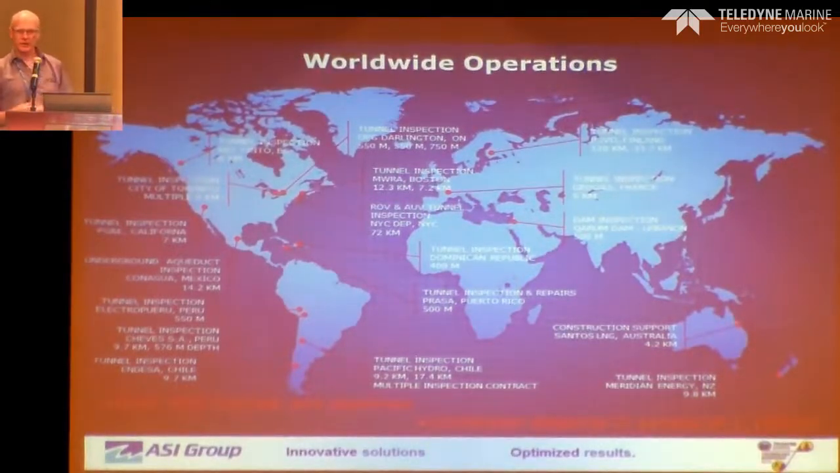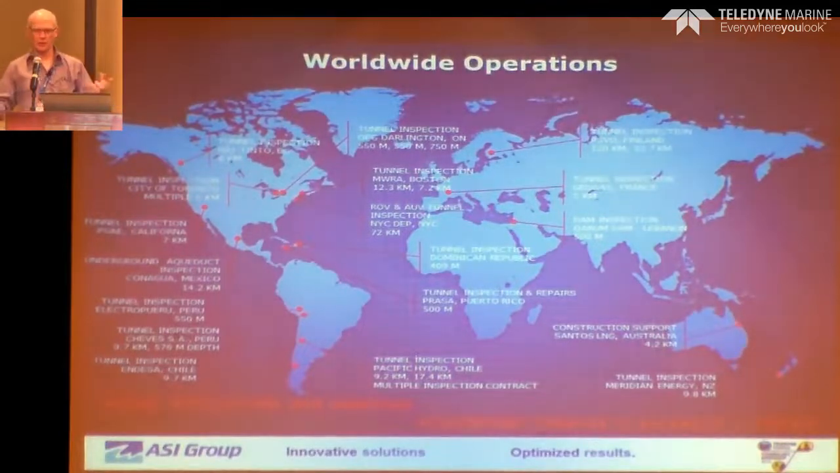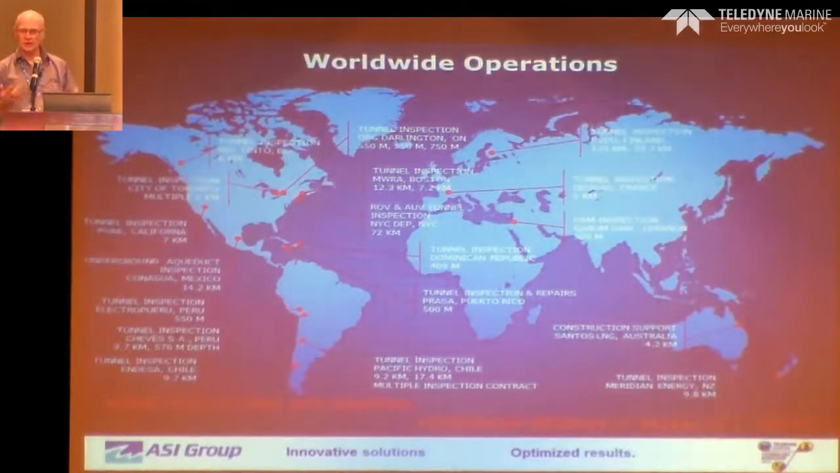One of the things that ASI decided to do was to get into the long tunnel and pipeline inspection business. Really, that came about because of zebra mussels and quagga mussels infesting the Great Lakes many years ago. So they would dive at the intakes, dive into pump wells, and then what was in between. That started the whole niche market for ASI back in the 90s, actually.